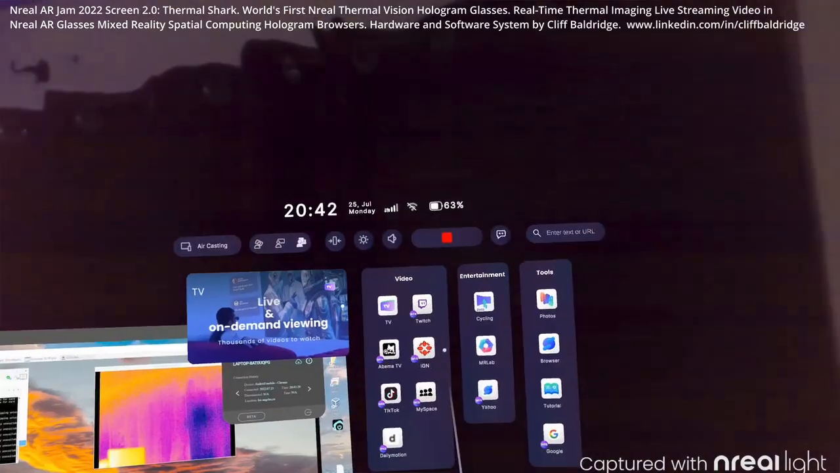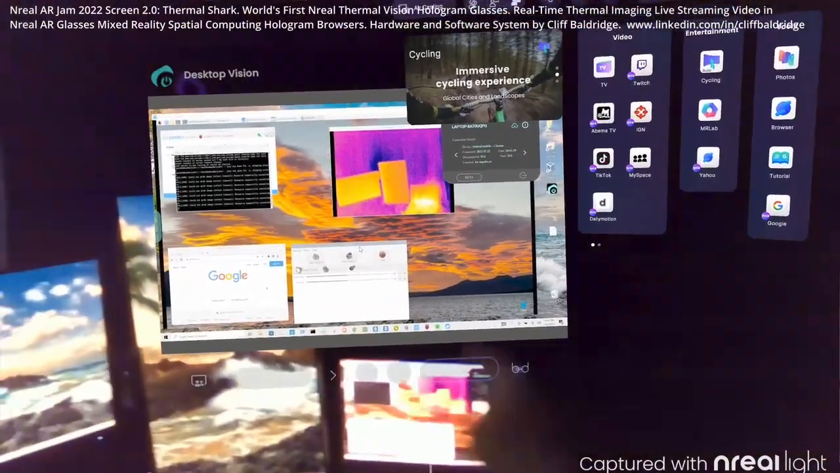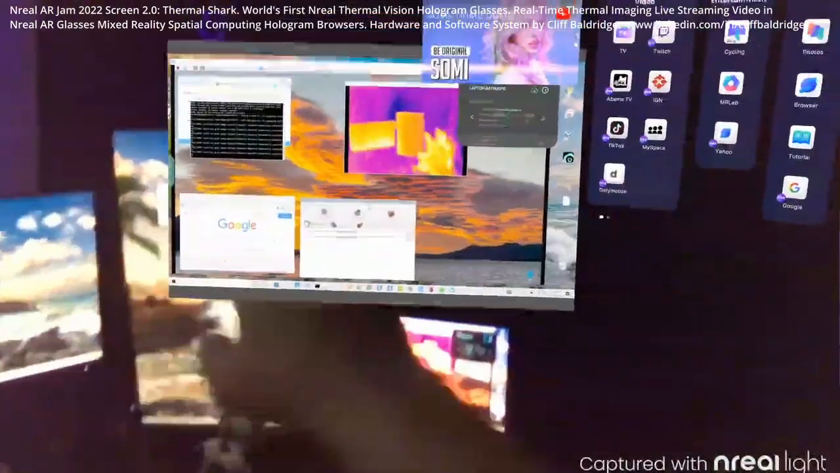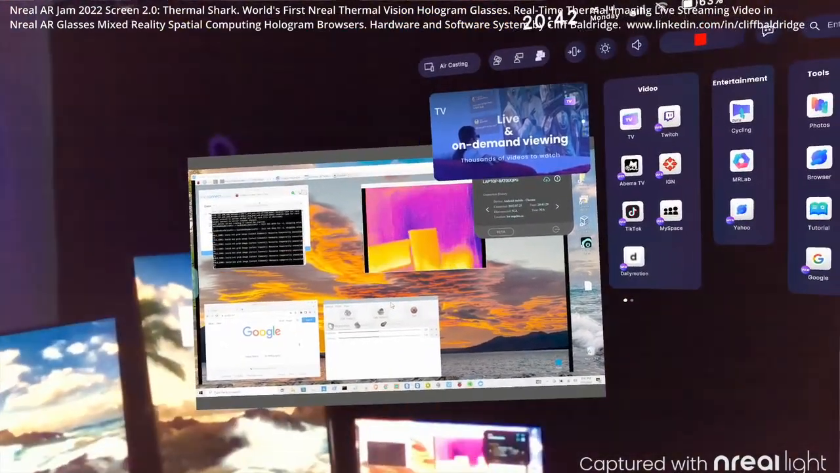See? Okay guys, so as you can see, right now I'm looking through the glasses at the thermal imaging, and I'm actually streaming it through the Nreal Glasses into a Nebula Browser on the mixed reality glasses.